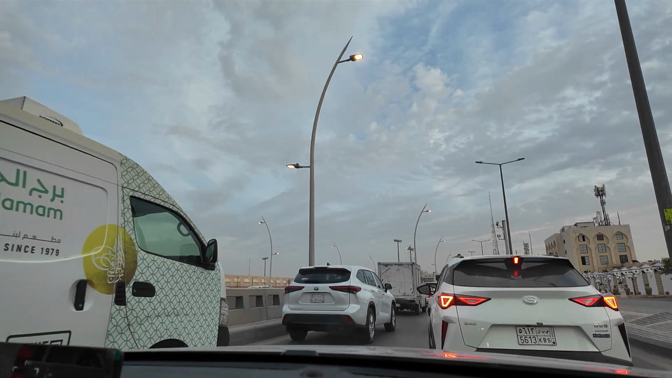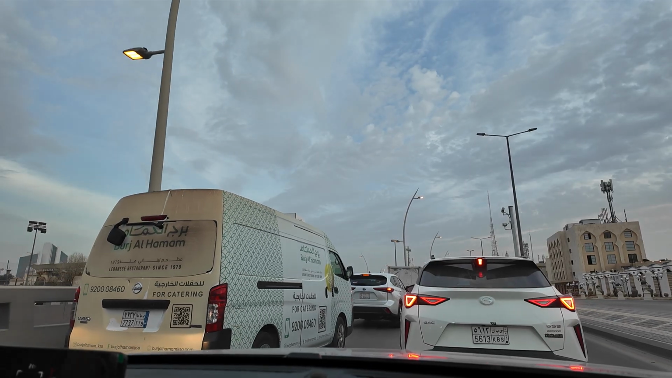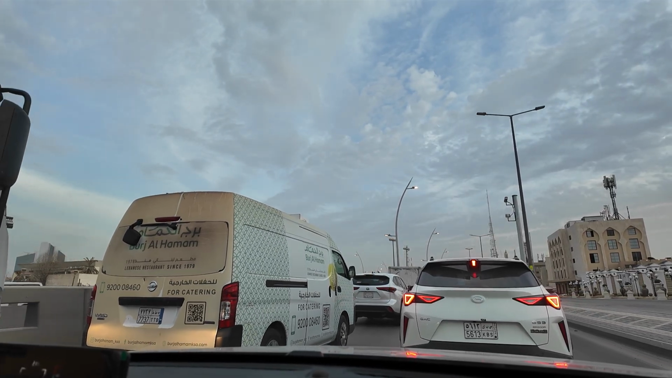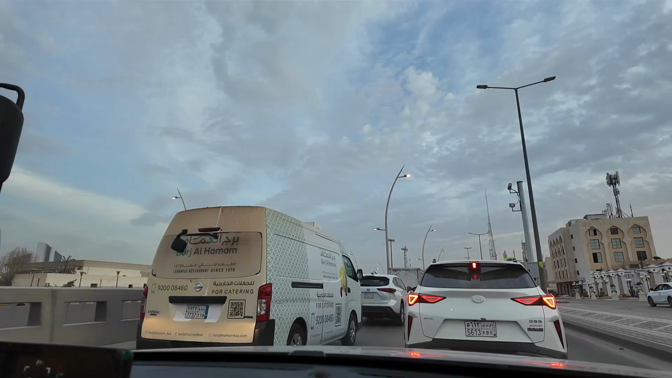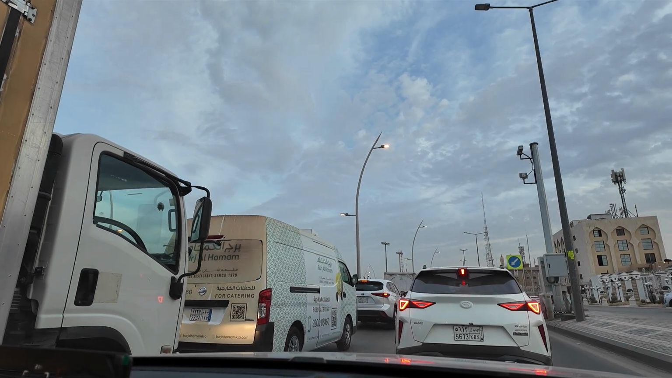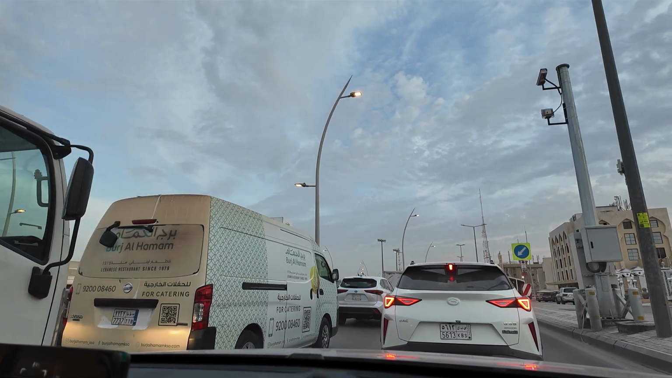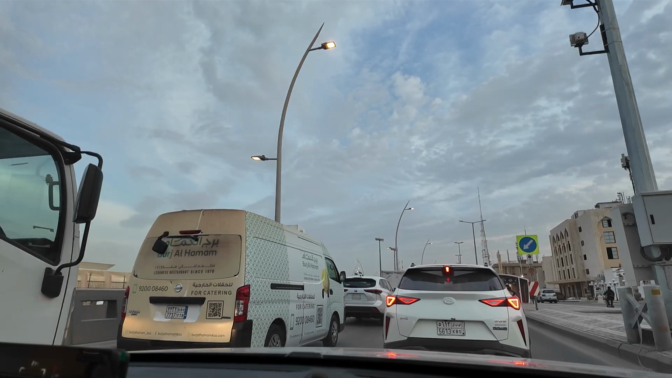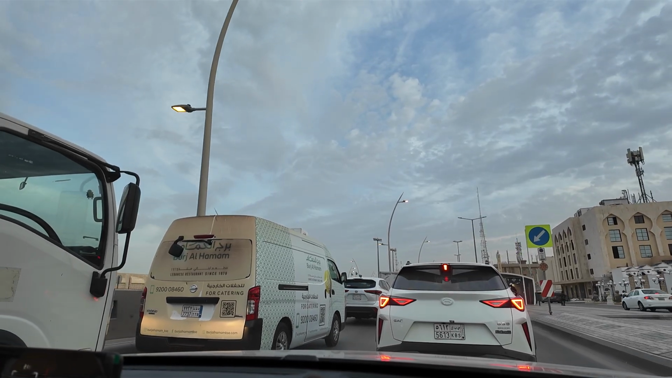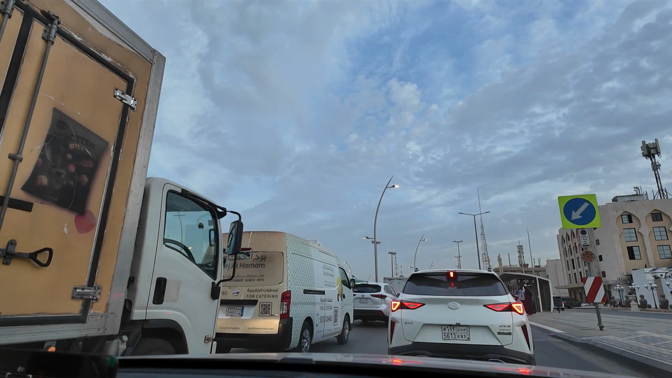And here we go. Right now we are in Nasiriyah district here in Riyadh. So this is what it feels like commuting in Riyadh. If you see the bikes on the extreme right, see how fast they are moving compared to us. Interesting.